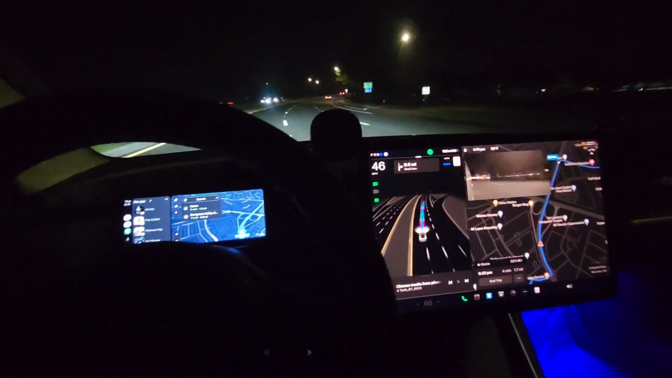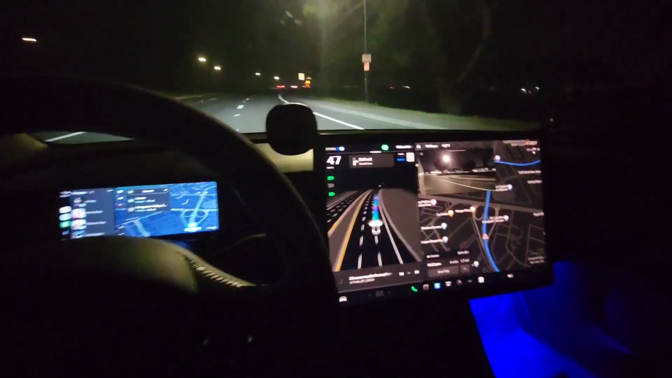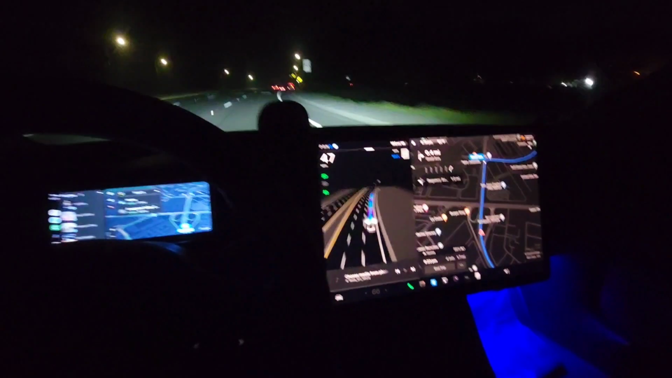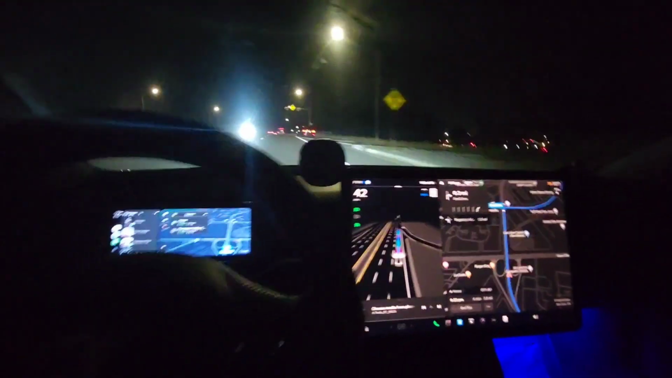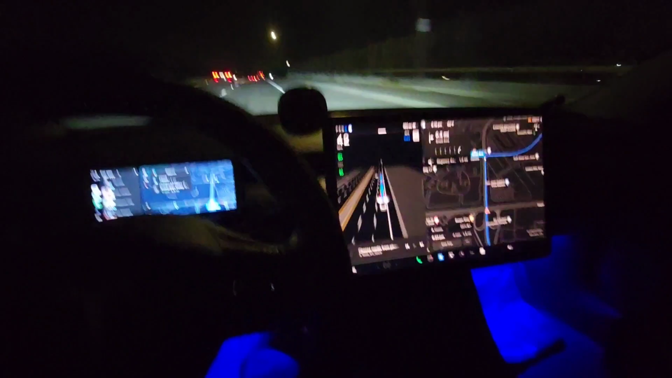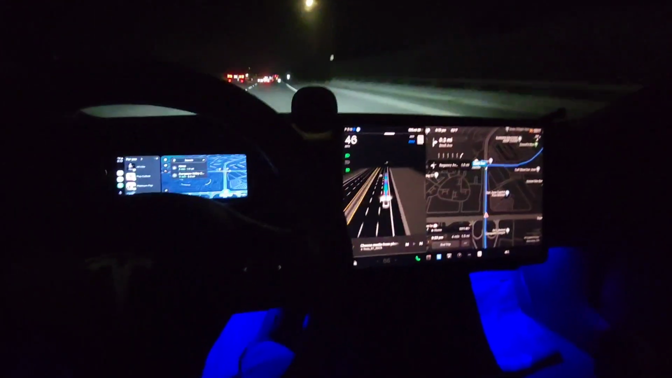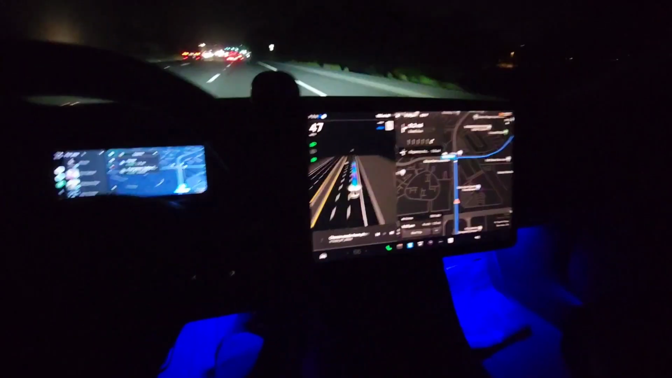It's changing lanes on its own. Oh wow. Okay, here's the car here. Okay, it's slowing down for that car. This is amazing. I have to be honest, this is nothing short of impressive so far.